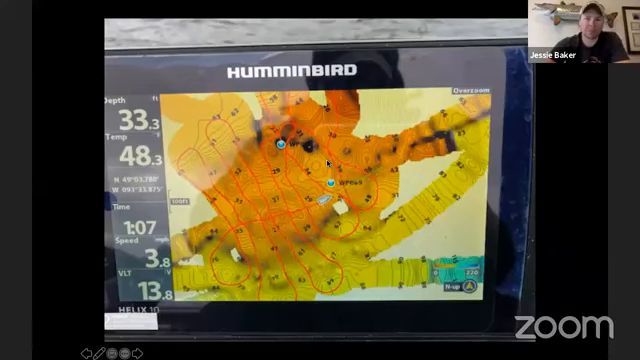Oh, there we go. So I got a share screen. Yeah, there we go. Sorry guys, working out the bugs. So let's see. Now we got a mouse and everything.